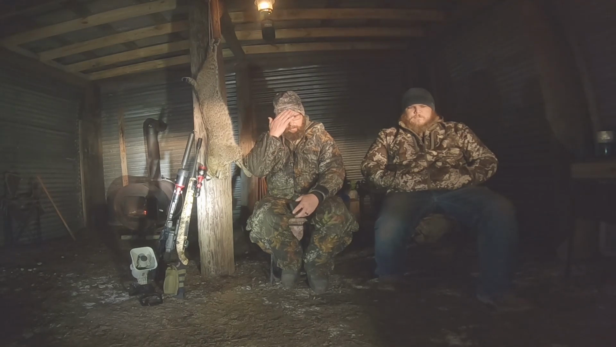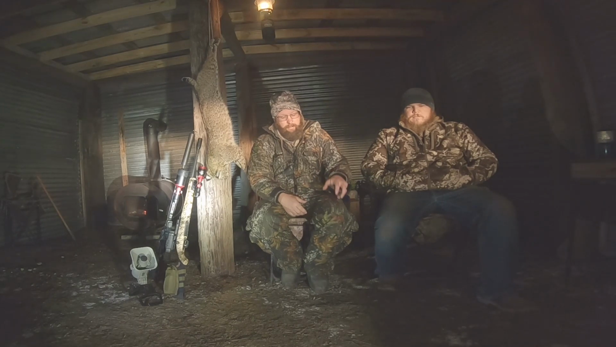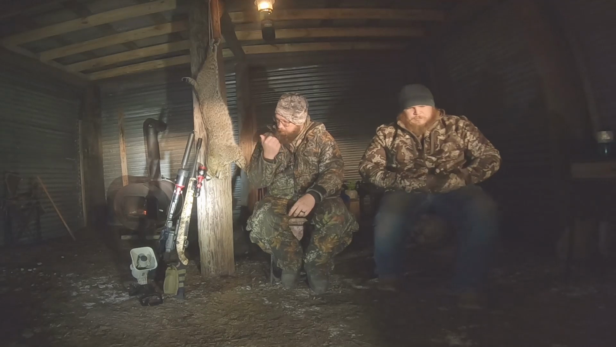And the wind's been blowing 30, 35 miles an hour all day, gusts up to 40, 45. Full moon. And it's cold as hell right now. So I really wasn't expecting to do very good, honestly. So it was kind of nice. We really should have had 2 bobcats, but I ended up shooting this one.